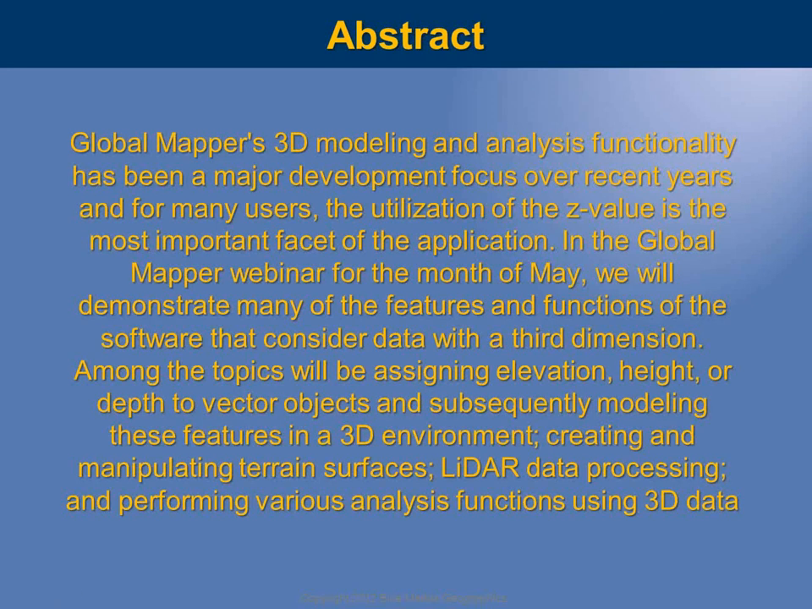The agenda, or the abstract I should say, for today's session, as was published on the website and as you received in your announcement email, indicates that we are going to be looking at Global Mapper's 3D modeling and analysis functionality. It is a major part of the software in terms of recent development and our development plans for future versions. We're looking at expanding the functionality of the 3D component in Global Mapper.